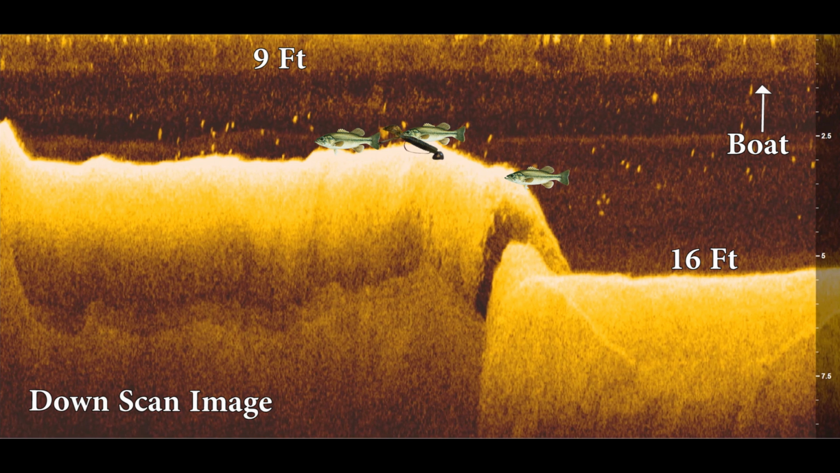And you want to work your bait all the way off the end of the drop, because sometimes those fish will sit right on the edge. As that bait pops off the end, they'll come up and ambush it as it's falling down the drop.